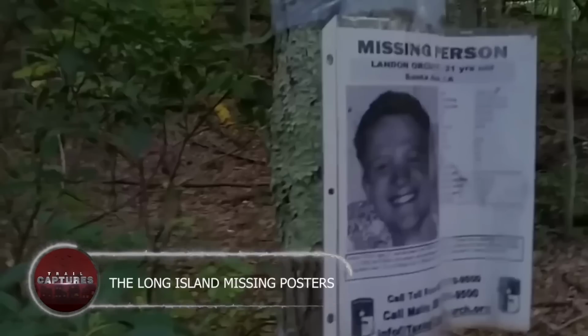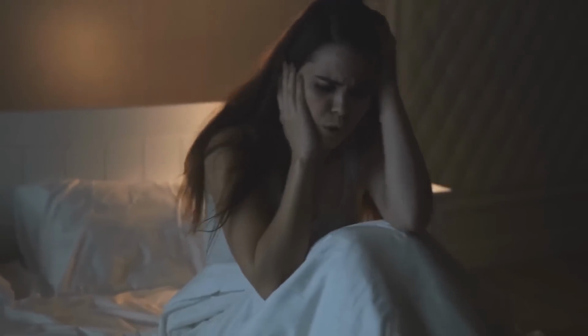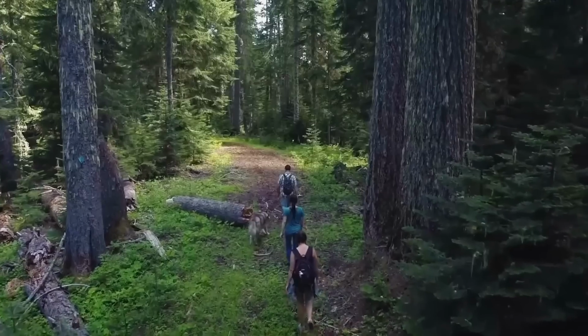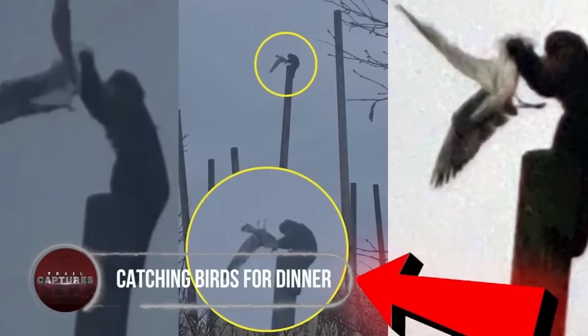The Long Island Missing Posters. A hiker stumbled upon a trail of missing persons posters, all with the same face. Now, that's the stuff of nightmares. And the creepy journey didn't end there. It led to a cage with ripped clothes, more posters, and more suspicious liquid. Are we in a crime scene or a Hollywood thriller? Turns out, it was just a Halloween prank by some nearby folks. But hey, who needs sleep when you can have an adrenaline-fueled hike, right? So, if you're ever in New York and see a missing poster trail, just follow it to your own horror adventure.